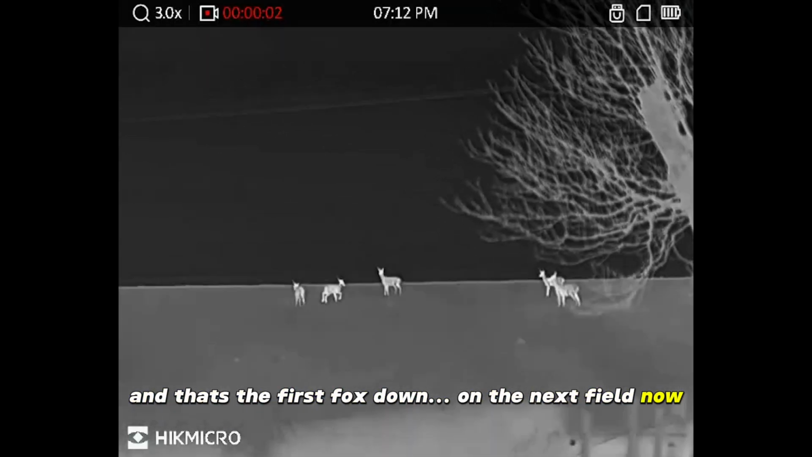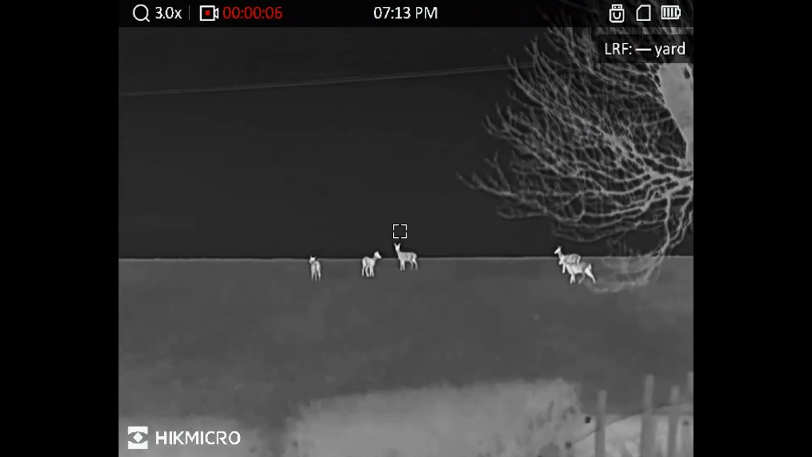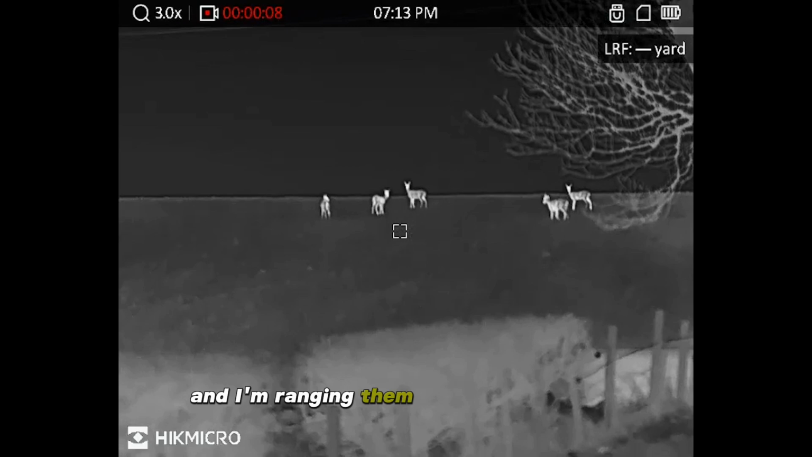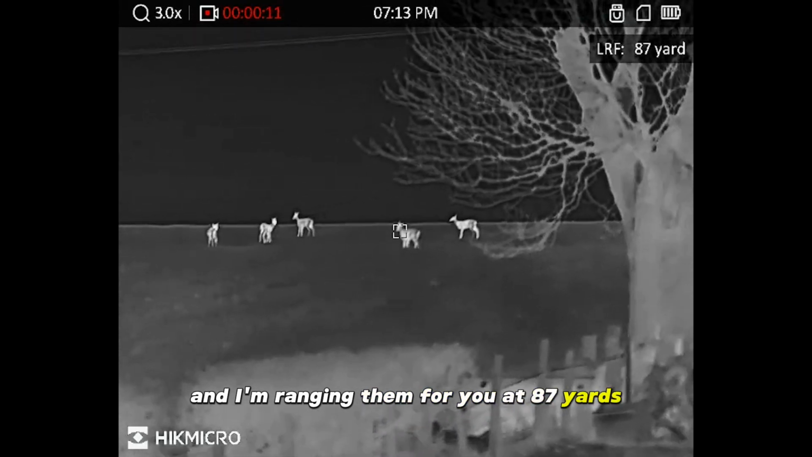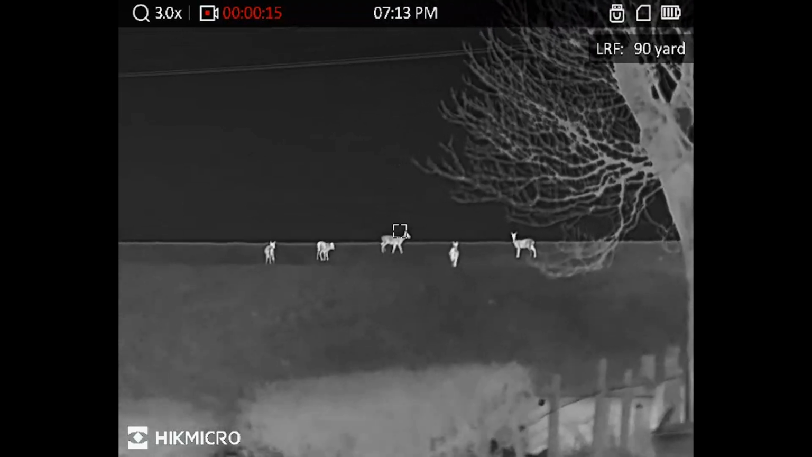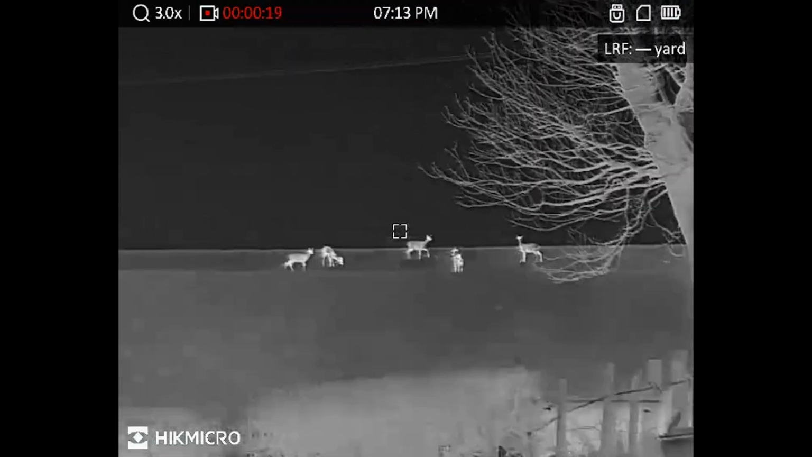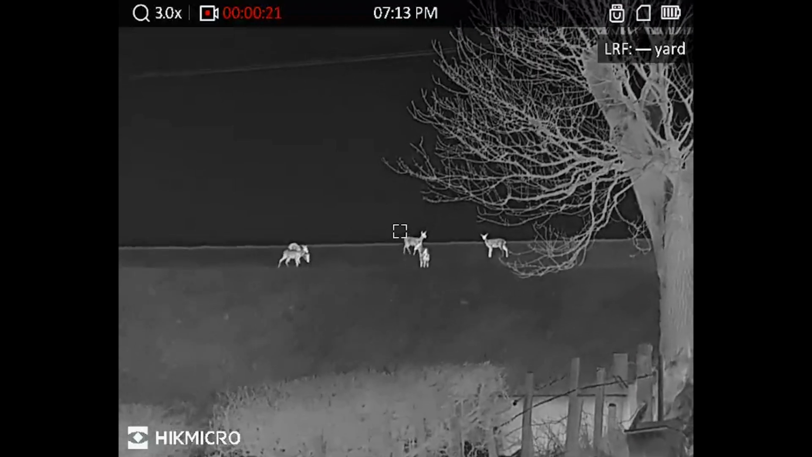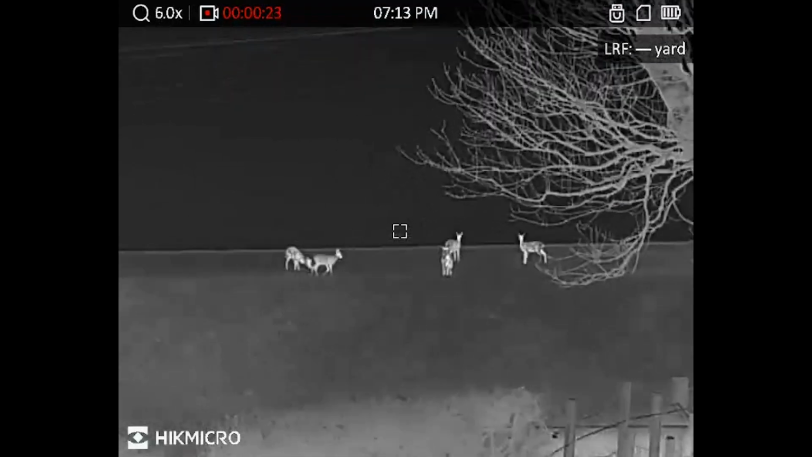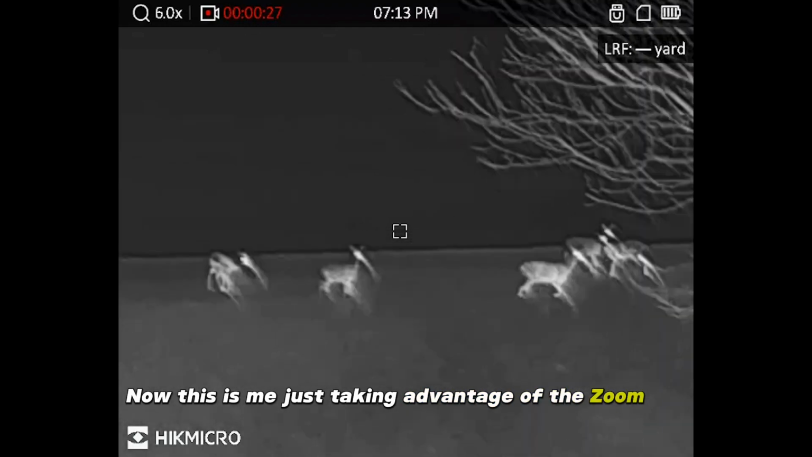On the next field now, and here's a group of 5 roe deer. And I'm ranging them for you at 87 yards up to the brow of the hill. Now this is me just taking advantage of the Zoom Pro.